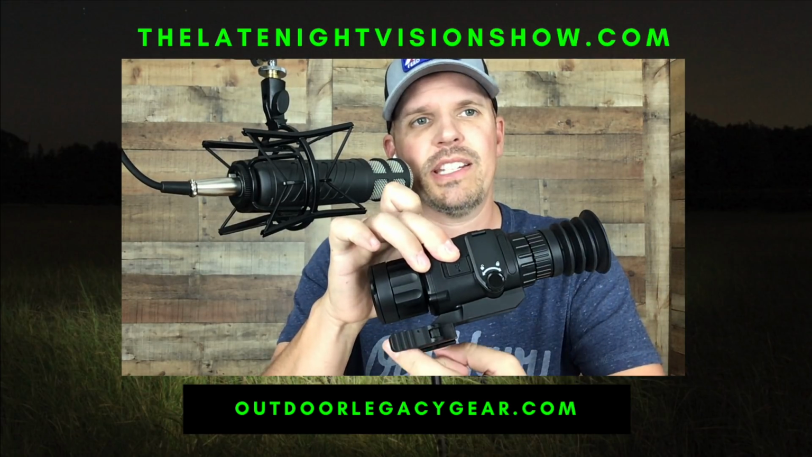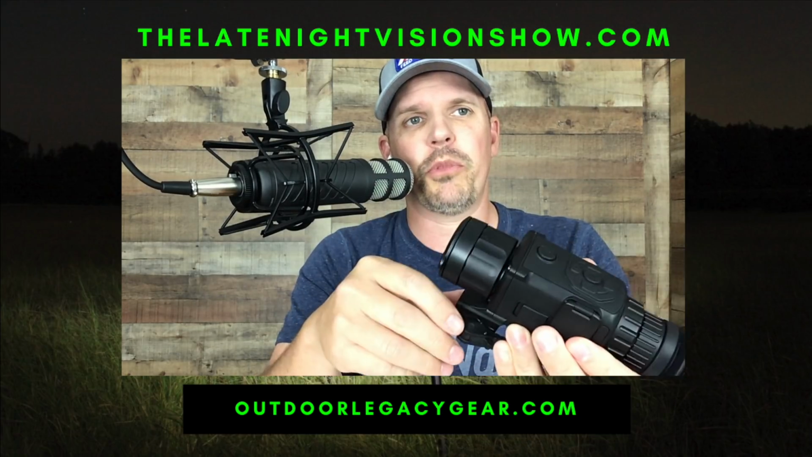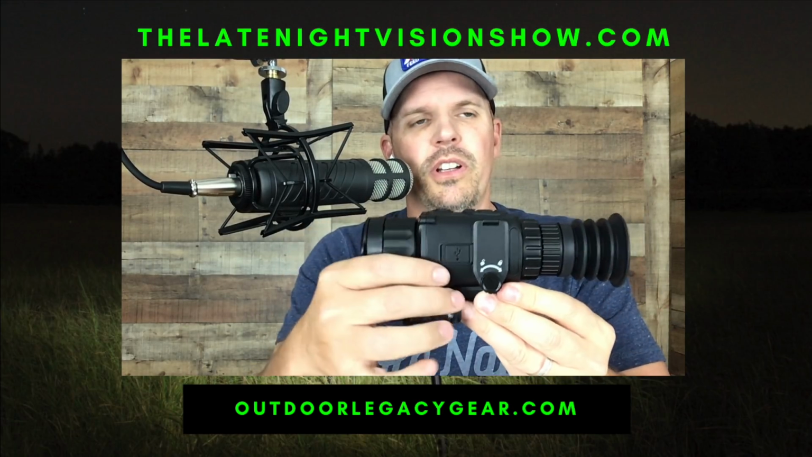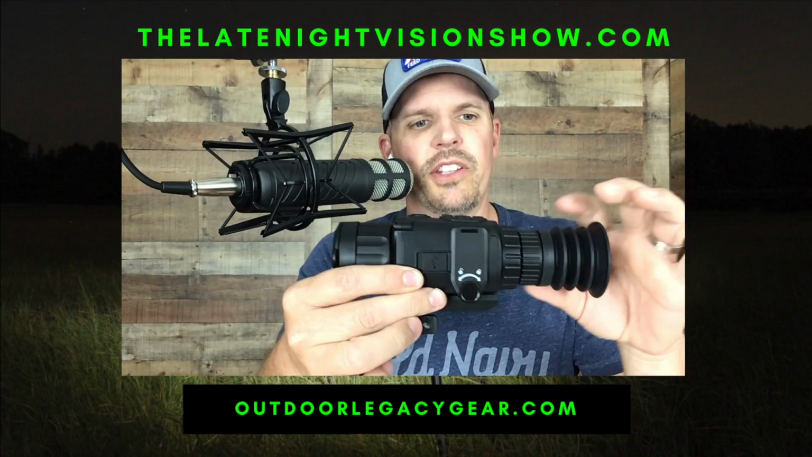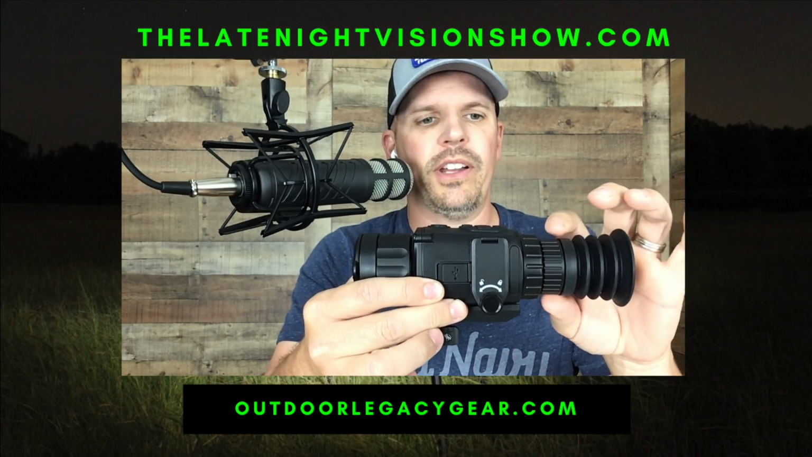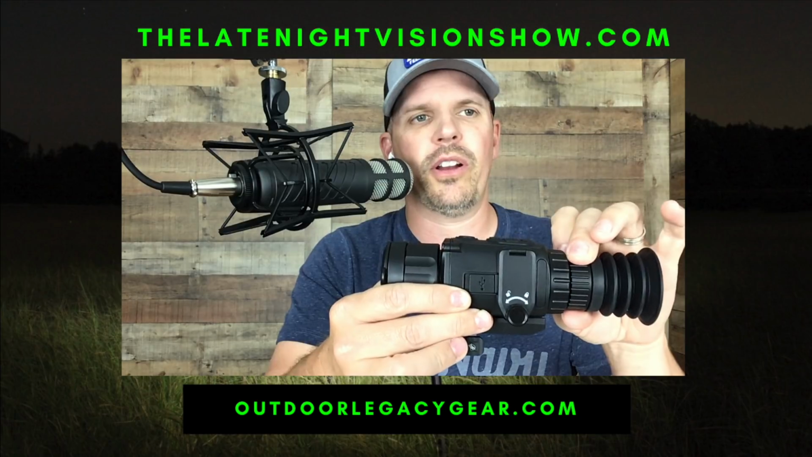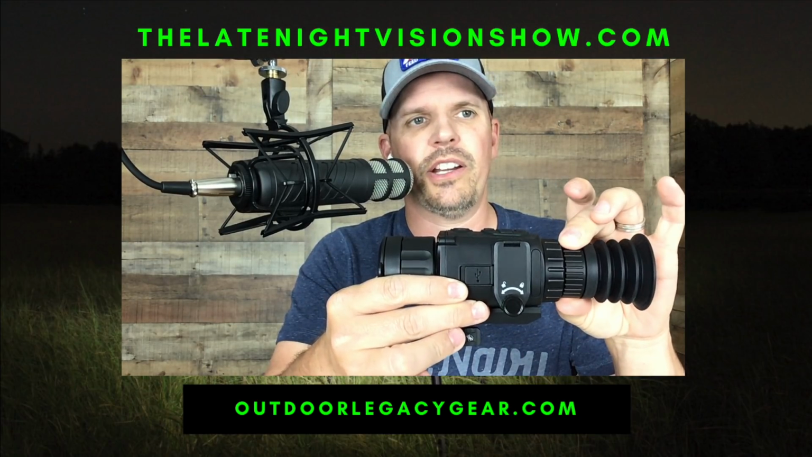Again, it is quick detach. It does return to zero if you remove it from your rifle and put it right back in the same Picatinny slot. I'm sure we'll bring up these mounts again later. On the back of the scope, you will see this rubber eye cup. You can take this off if you don't like it. Next, you have a diopter focus. That is your eyepiece focus. If you wear glasses, everybody's eyesight is a little different, you just twist this right here.